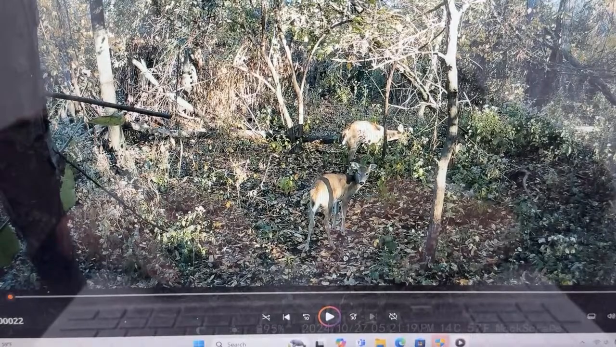But up in here there's a flat, and they do go up there. That's a funnel, and that's where they cross into there. I see a lot of deer coming down there that you don't see on this camera and going straight across the top. Yeah, let them sleep. So that's that part there.